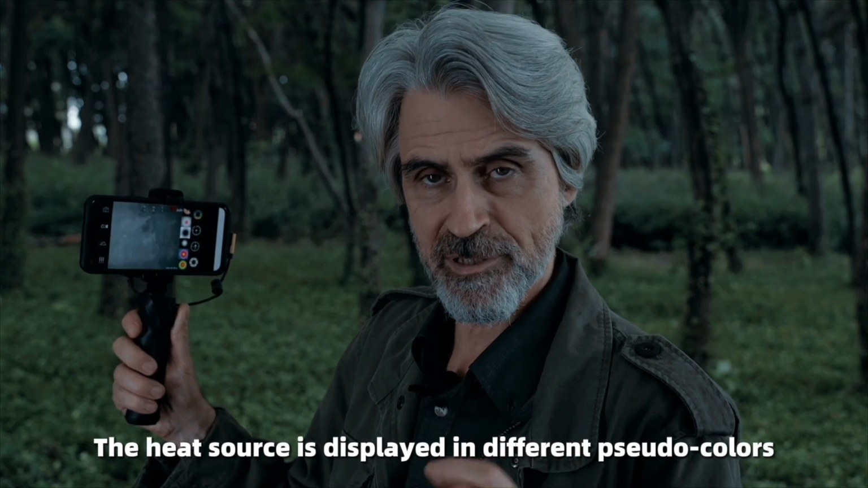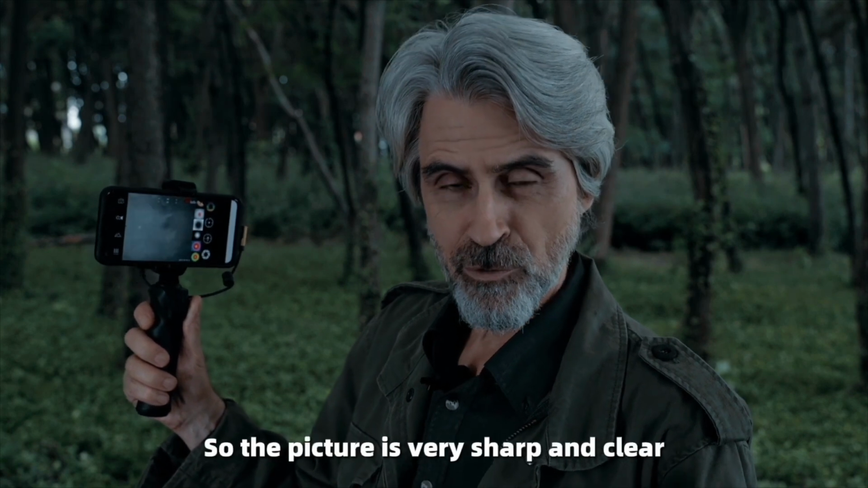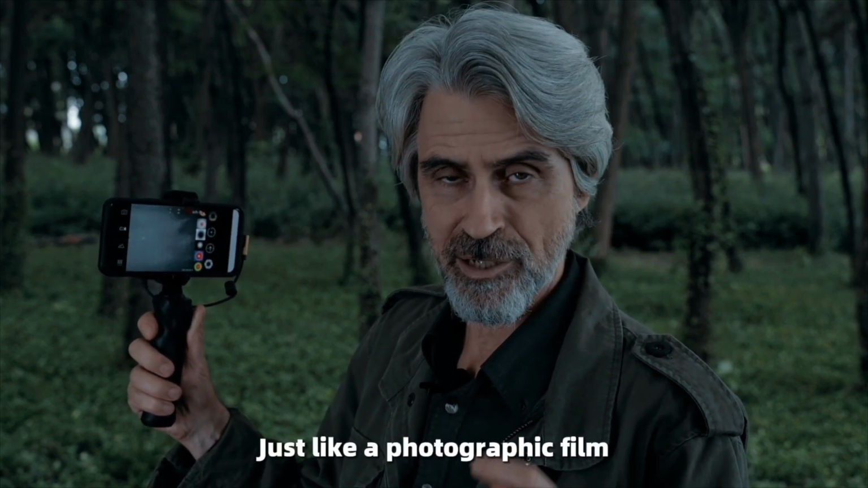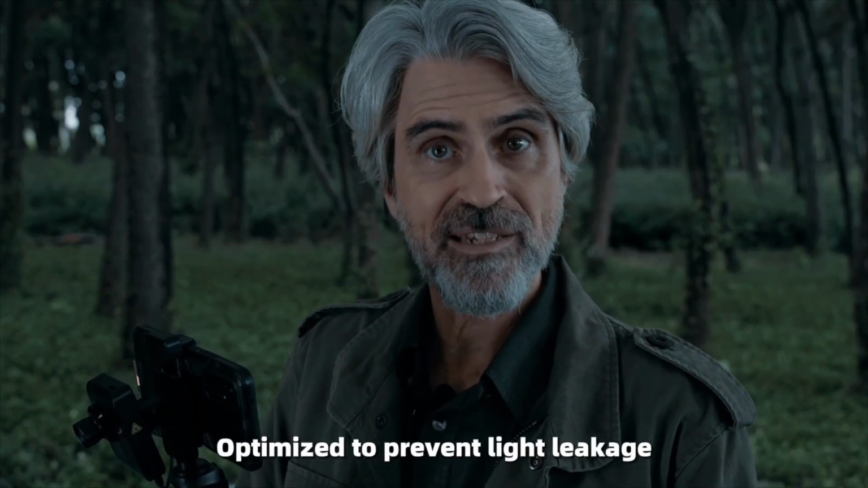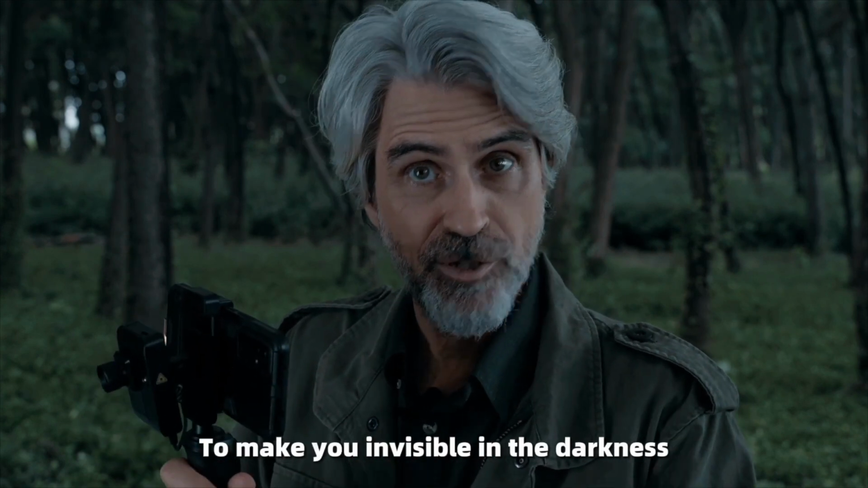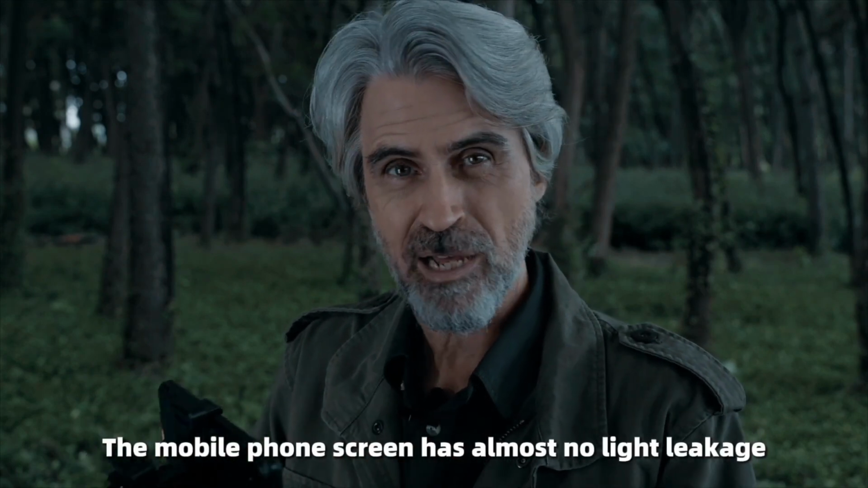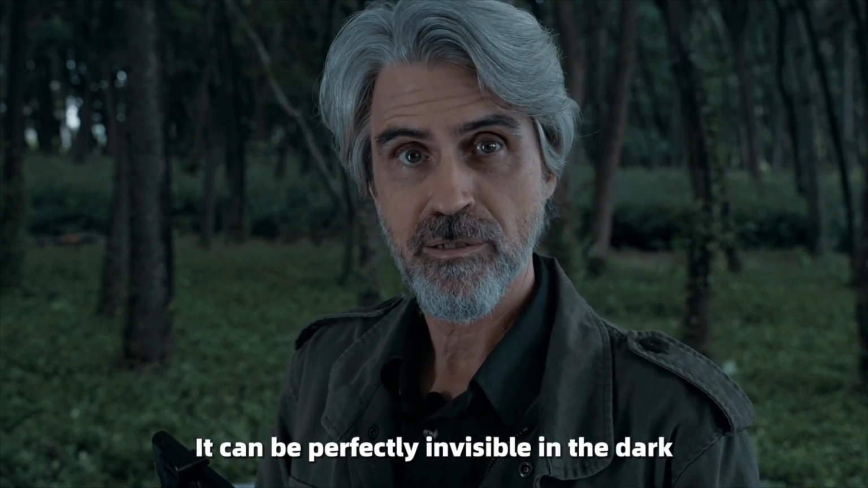The heat source is displayed in different pseudo colors. It adopts infrared sensitive sensor, so the picture is very sharp and clear. Especially in the black hot mode, it is surprisingly clear, just like a photographic film. The Xinfrared palette has been optimized to prevent light leakage. The screen has little light leakage to make you invisible in the darkness. In particular, there's a new palette color called Ninja. When it is turned on, the mobile phone screen has almost no light leakage. It can be perfectly invisible in the dark.